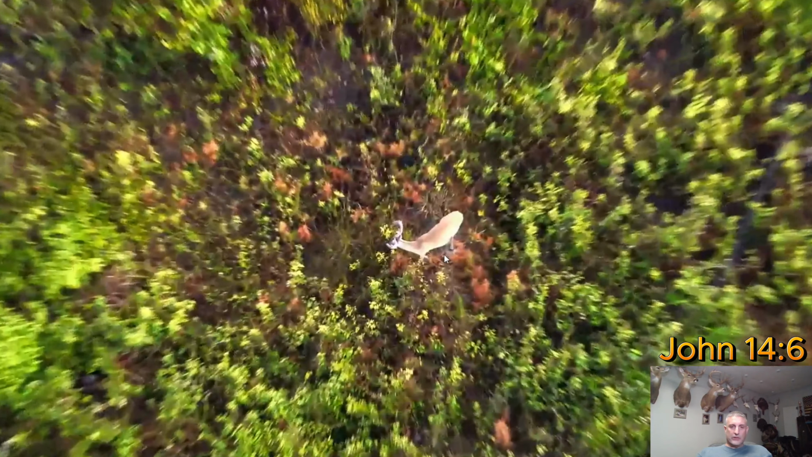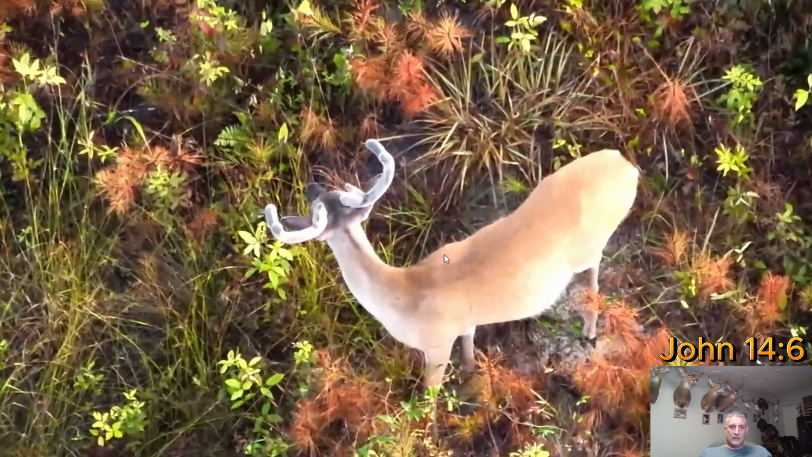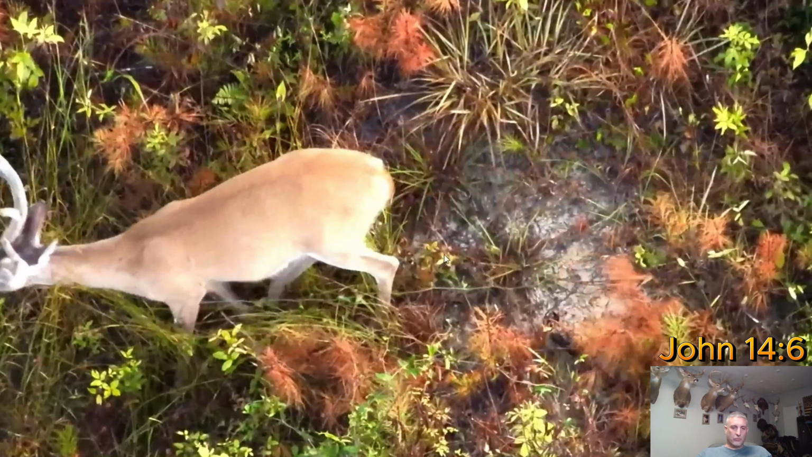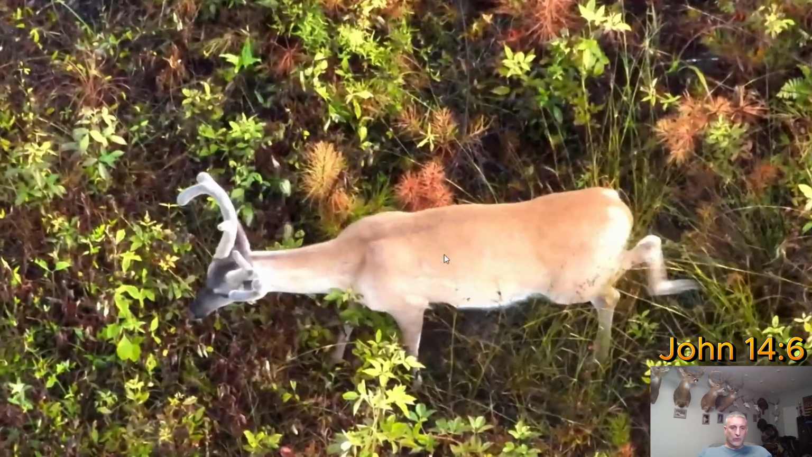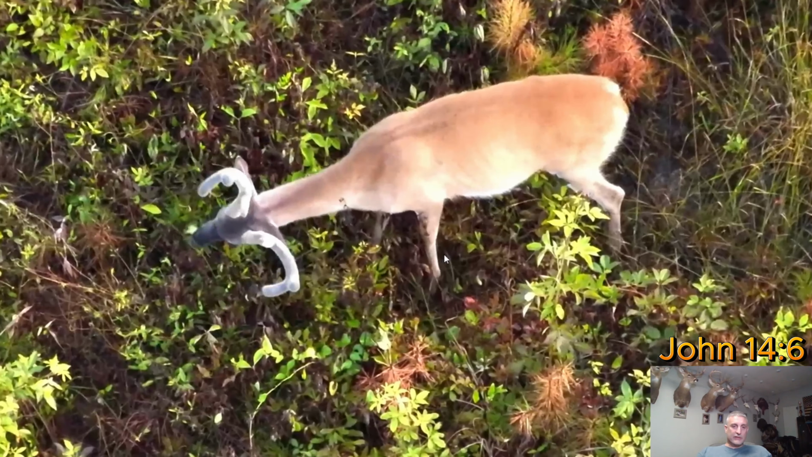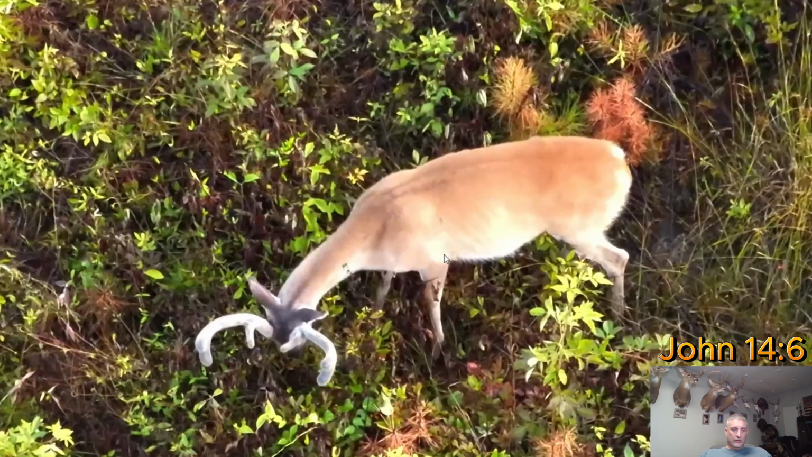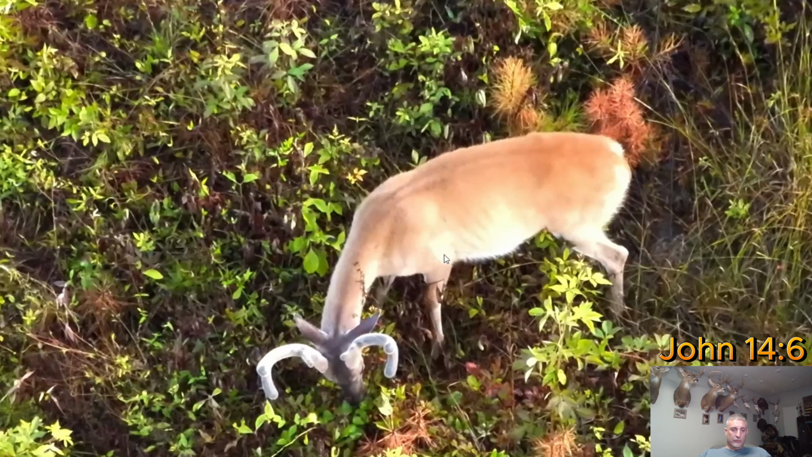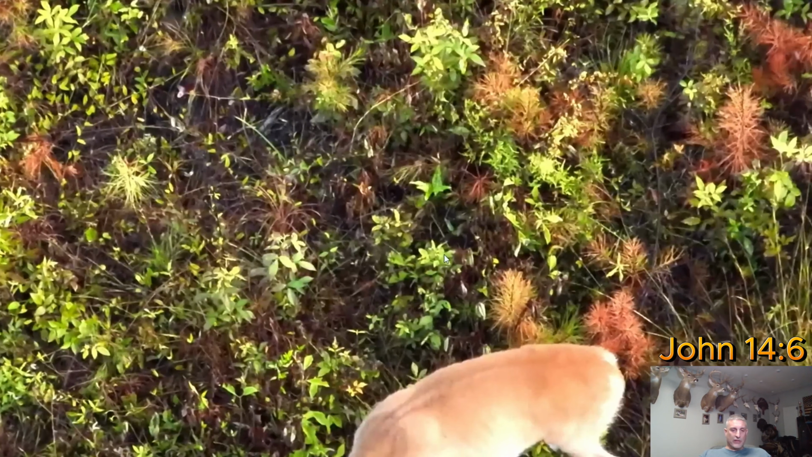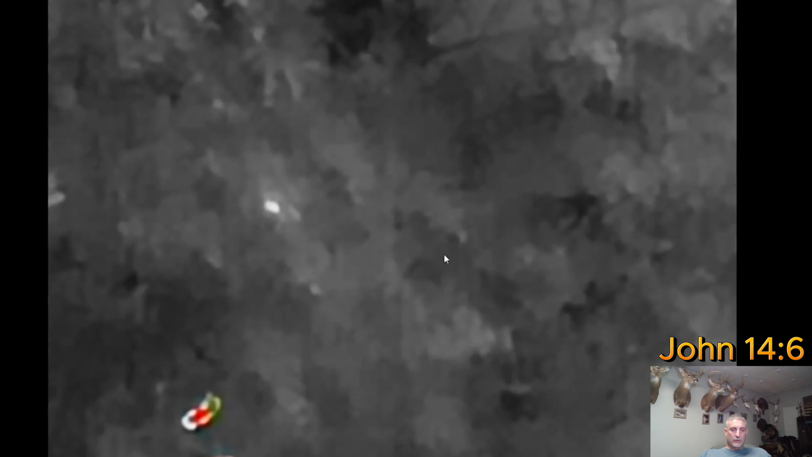Let's kind of zoom out and let you guys look. Again, there's that 4.5-year old just for comparison. And those two ran together all last season. I saw them preseason, and after I got the drone, I got to watch them a lot. But in preseason, I would see them walking around the clear cut, just seeing them with the binos. And this 4-year old, I mean, in most places he would have been a shooter last year, really easy. We try to hold to our criteria as much as possible, and let these deer grow.